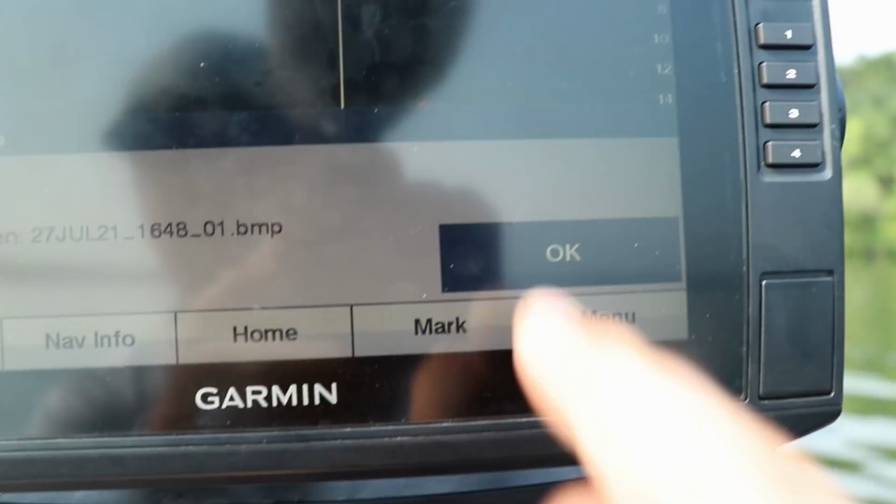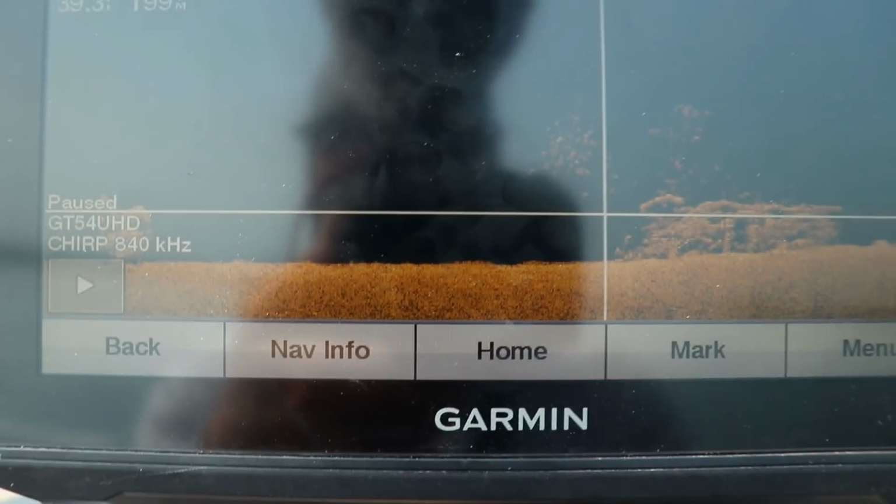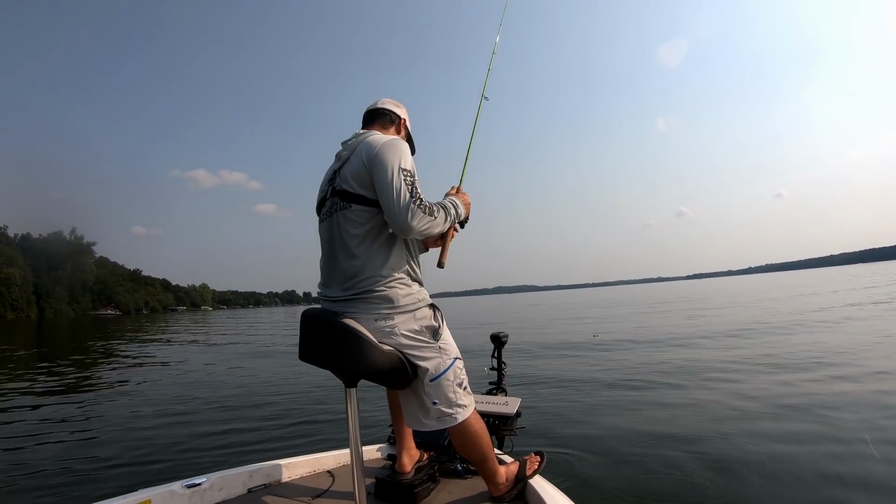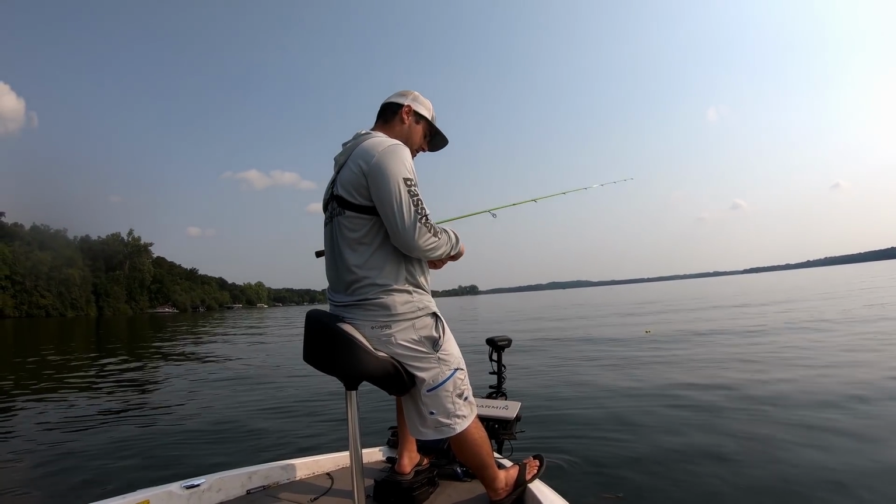So now we got our buoy marker out, we're going to drop the trolling motor down and go troll over to our buoy marker. Well, we got our buoy out there. It is right on top of the brush pile and those fish are stacked. And this is the bait pattern I wanted to talk about. I was using this one yesterday. Caught a few fish yesterday.